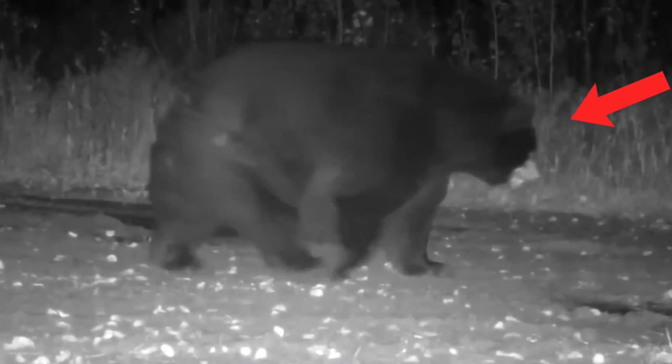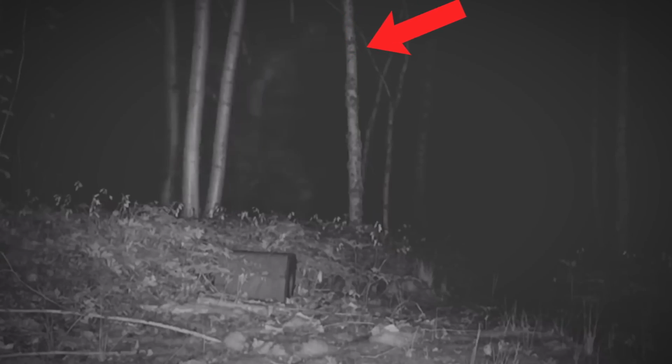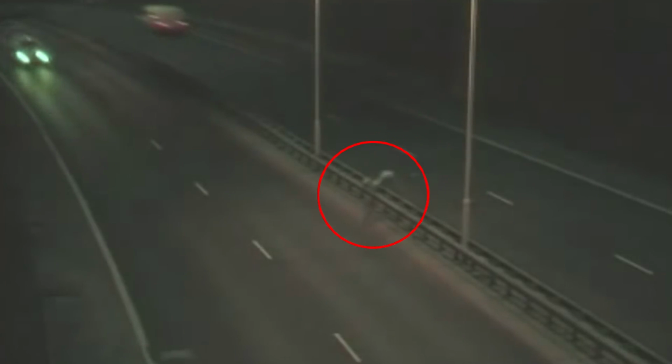From morbidly fat bears, rare wild animals, to deadly animal brawls, here are some of the wildest things caught on trail cameras that no one was supposed to see.